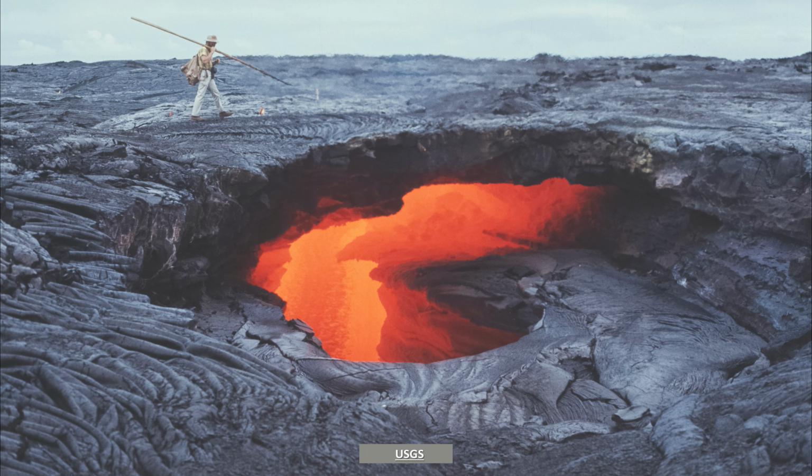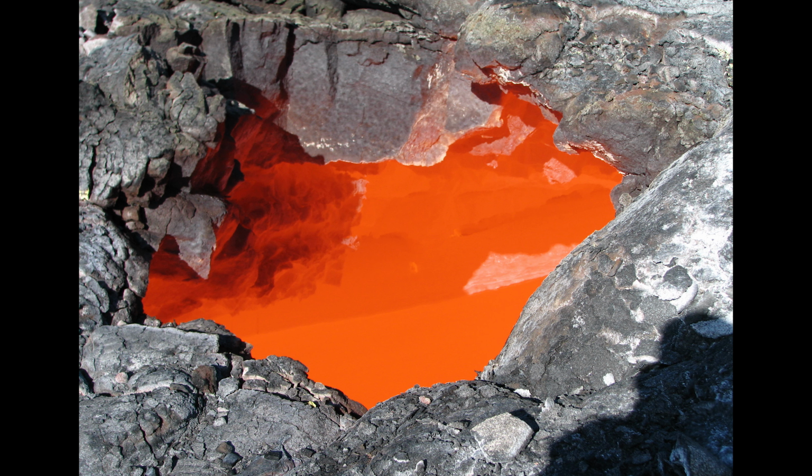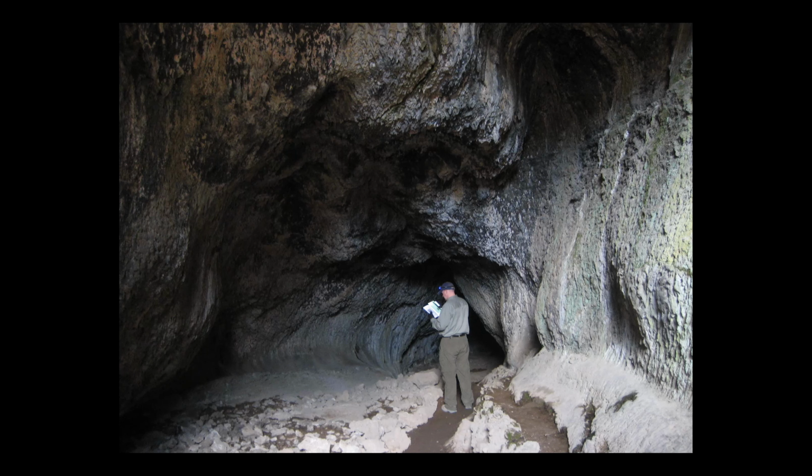Lava tubes are tunnels or conduits created during volcanic eruptions that serve as underground pathways for lava to travel tens of kilometers from the vent, protected and insulated by overlying crust, which keeps the lava from cooling too fast. After the eruption stops, the lava drains out, leaving an empty lava cave that can be explored for clues to the eruption.